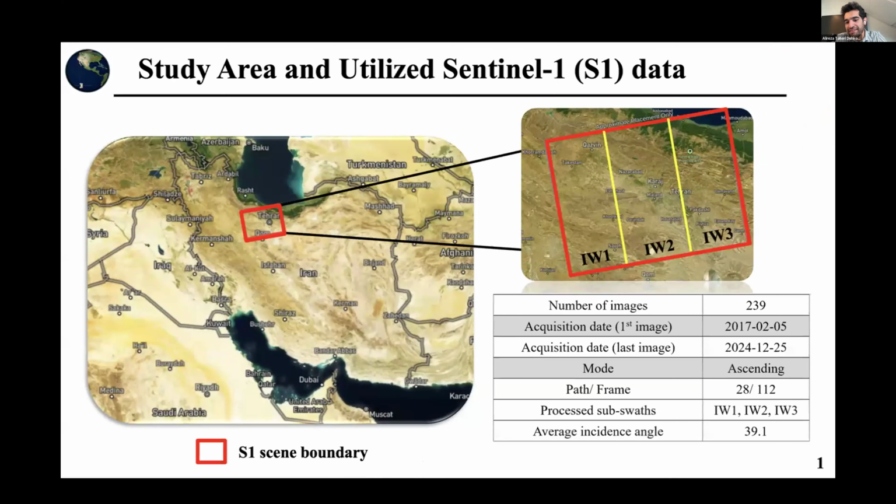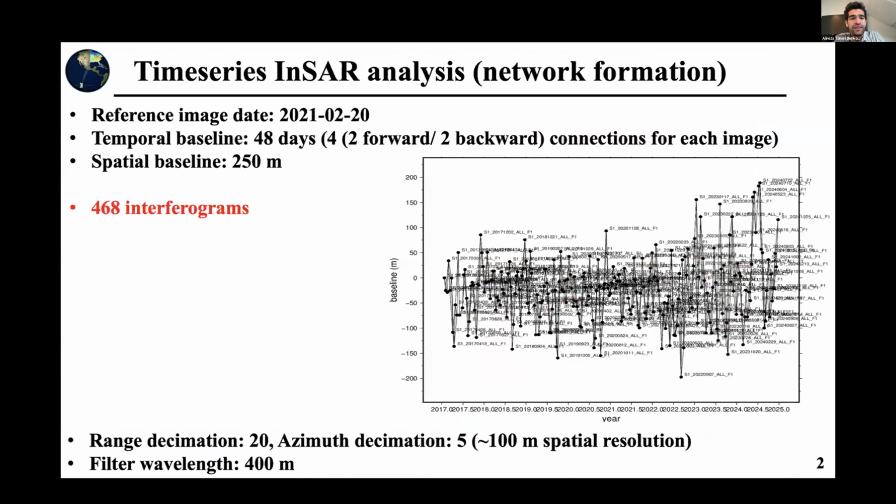I selected an ascending image with pass and frame numbers 28 and 112 over Tehran. I processed all 3 subswaths in order to generate a very large image capturing the whole region. For that, I selected images from 2017 until the end of 2024. With that, we had 239 images available for our processing.